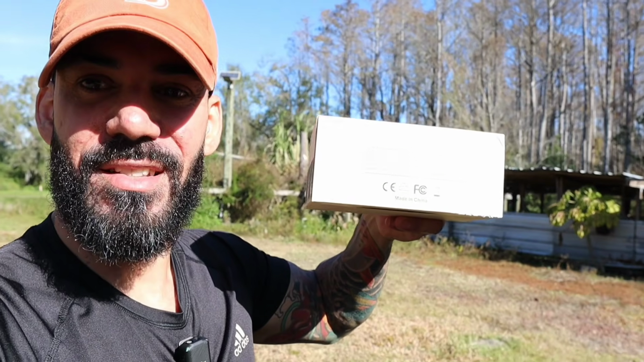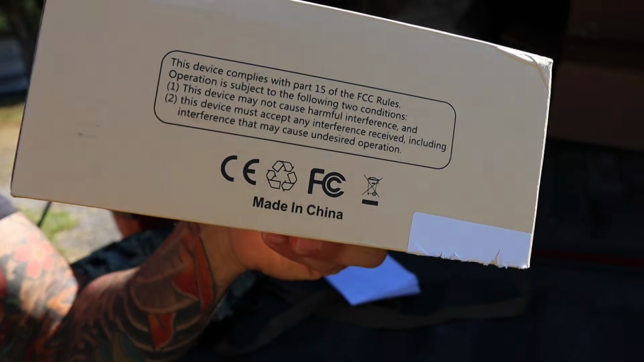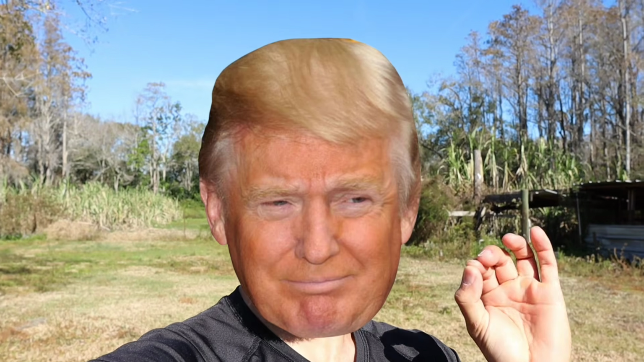And it says right there, made in China. Great people, wonderful people. So let's see how well these things work, because every time that I've bought something cheap, it often backfires on me. So hopefully they work.